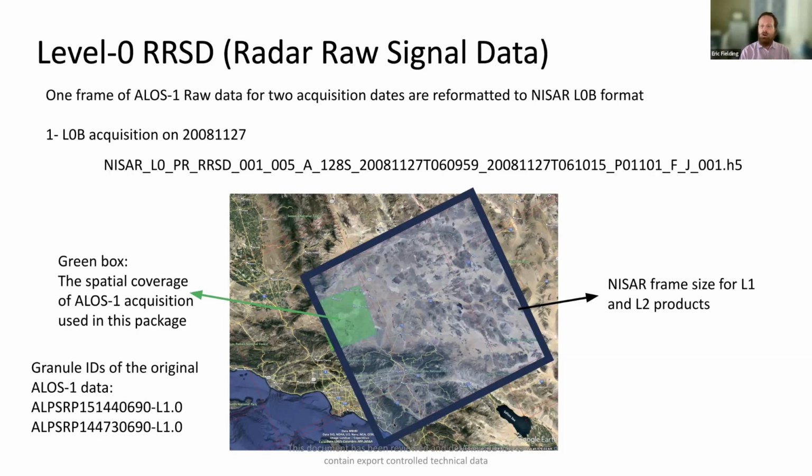NISAR level 1, level 2 and level 3 products will be produced over a single NISAR frame, which is 240 by 240 kilometers. So this ALOS sample data is only about 1/20th of that area, but it has the same data format as the NISAR data.